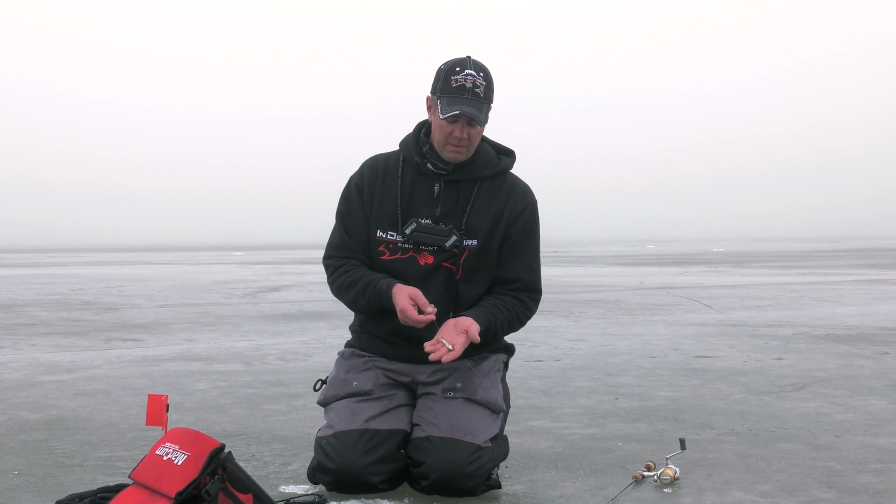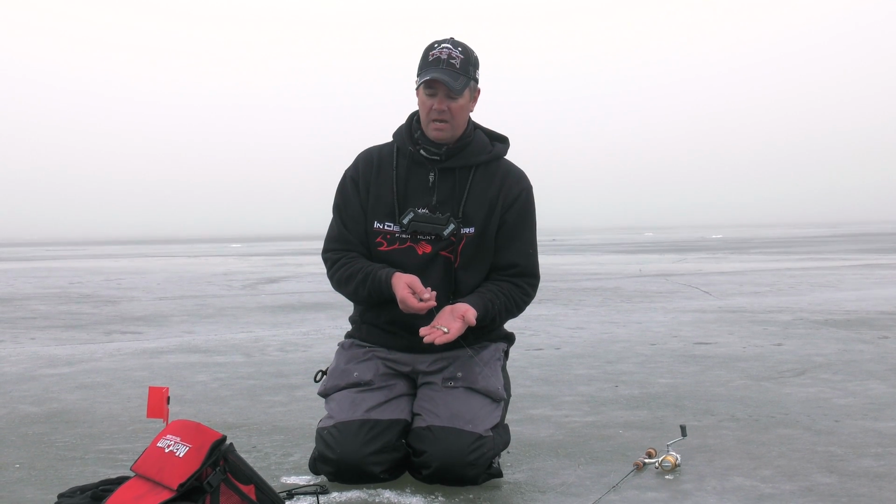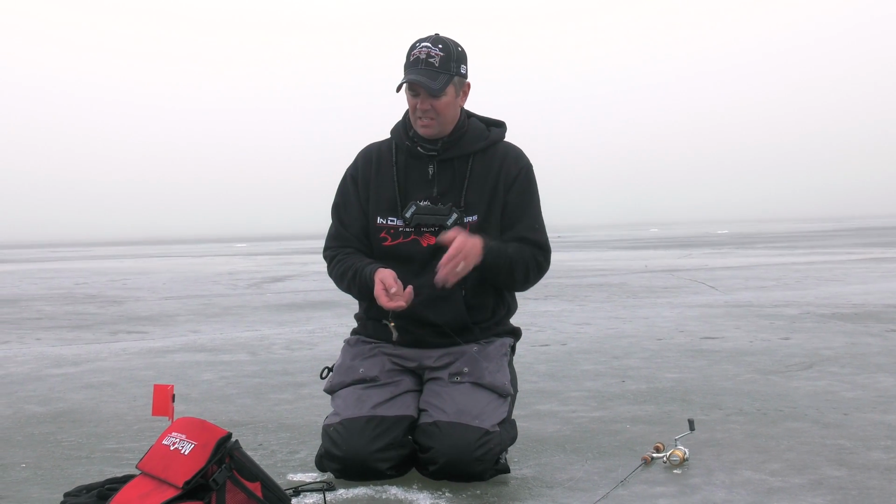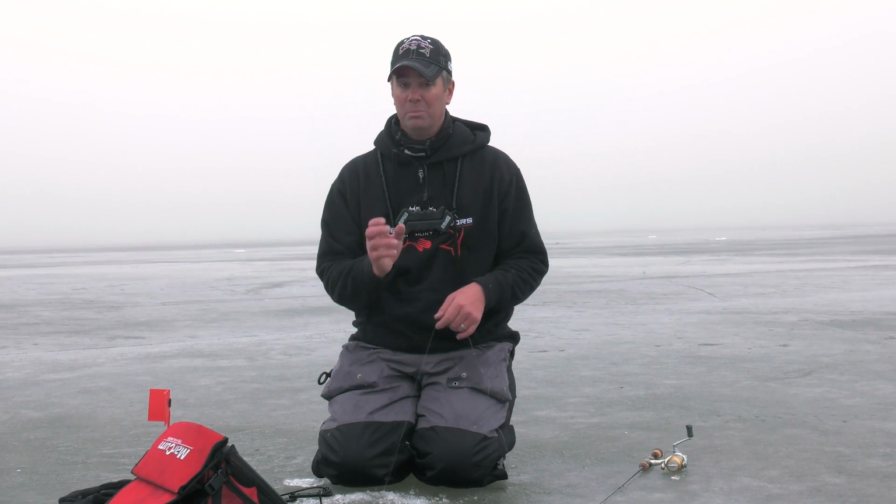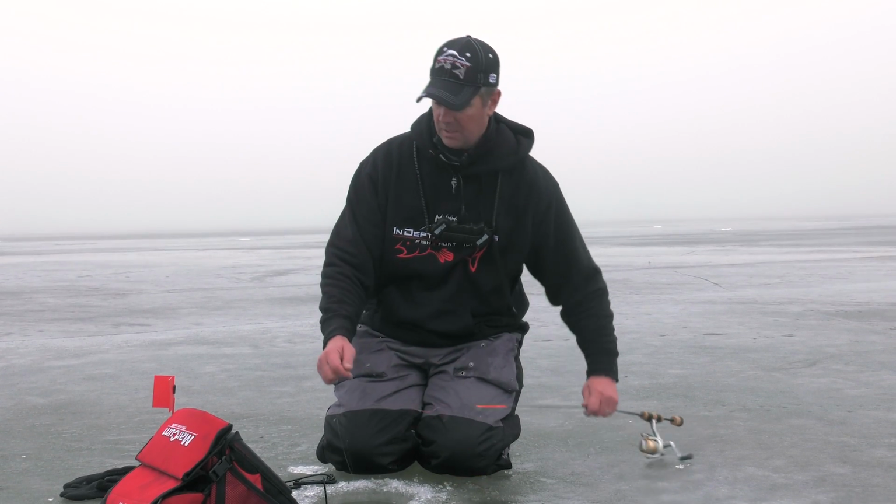I like hooking that minnow behind the dorsal fin like that. It's not a true tail hook, but it's definitely behind that dorsal fin, which is in the middle of the minnow. And what I find is they really struggle. They get their nose down, they try to get to the bottom, and they just sit there and thrash. And I like to do that because it kind of makes that minnow more active. I get the most out of him. He's not the biggest minnow I've ever seen, so hooking him that way definitely seems to help.